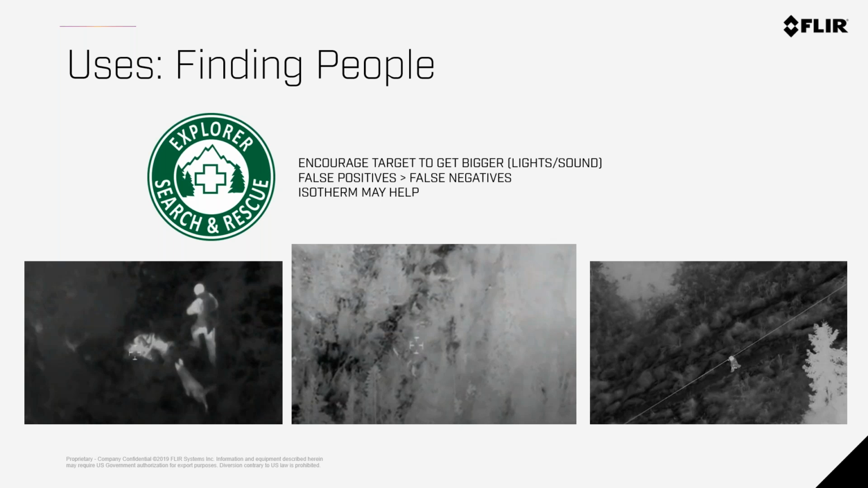So isotherms may help in finding people, but you just want to be very careful and practice a lot so you know exactly what to expect, because sometimes the ground is roughly the same temperature as the person, and you need to know how to adjust for that, or when to say, yeah, the drone is not really going to do the job today. So just keep those things in mind.